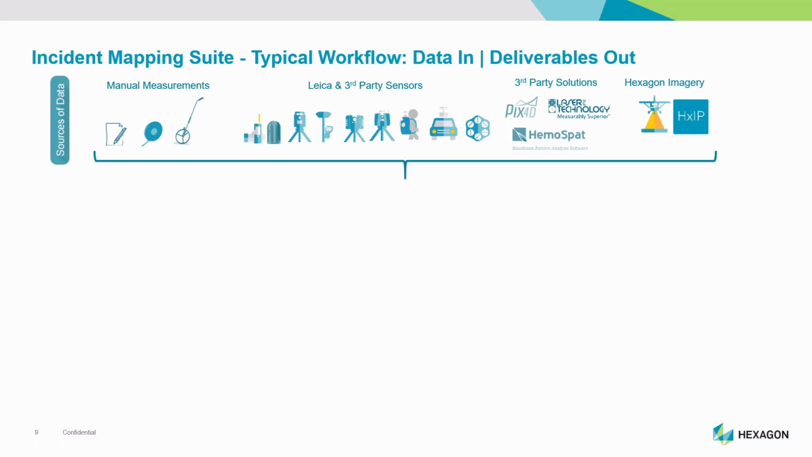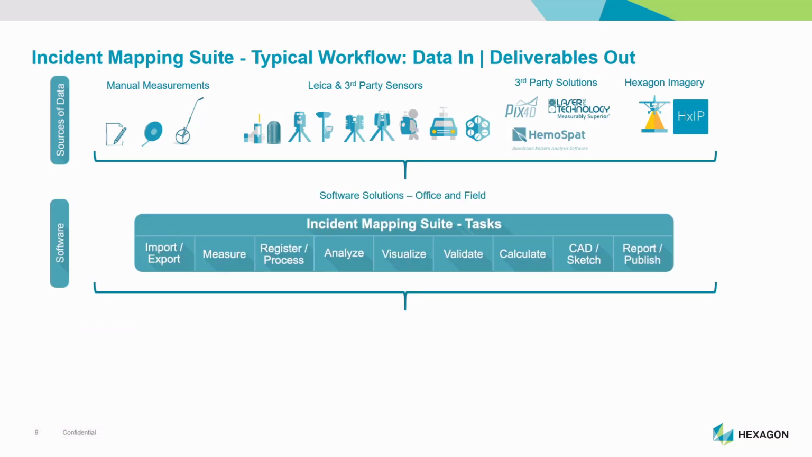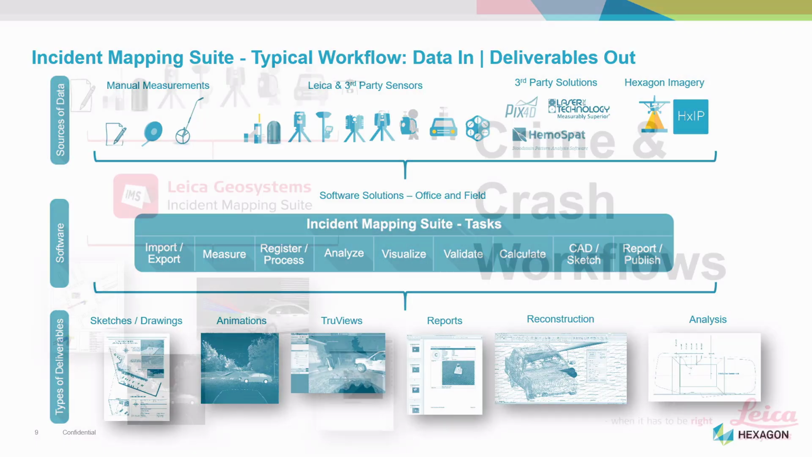As I mentioned, we can import and work with all sorts of different types of data. So manual measurement data, all sorts of different electronic sensors, whether they're manufactured by Leica or other hardware manufacturers, or even data from other software companies, including some that we compete against or partner with. Anyways, they import their data from whatever source. They do all sorts of different tasks within Map 360, and they're doing that work in order to create different types of deliverables that ultimately are intended for taking into court to basically prove what happened at a particular scene.